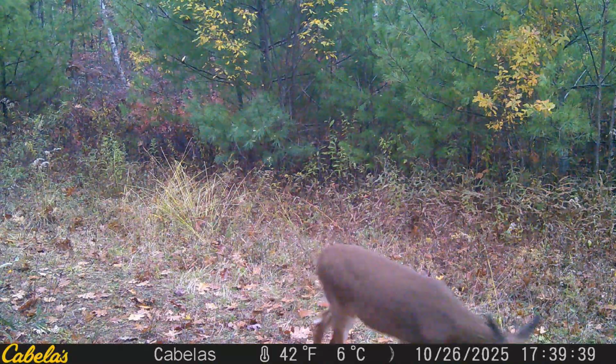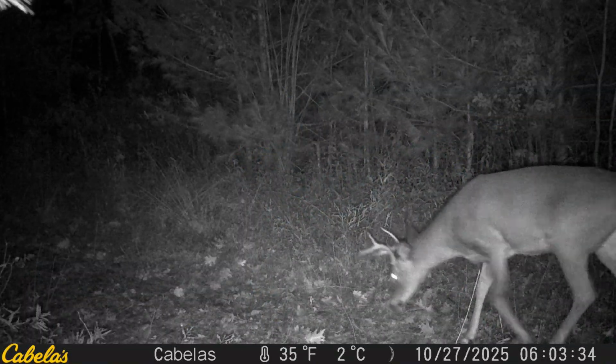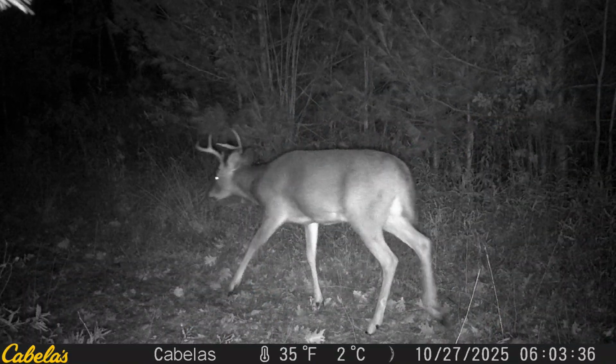Bad, bad. My husband and I went out yesterday to set the tacticam, and when we came in, I picked like 16 or 17 tiny deer tick nymphs off me.